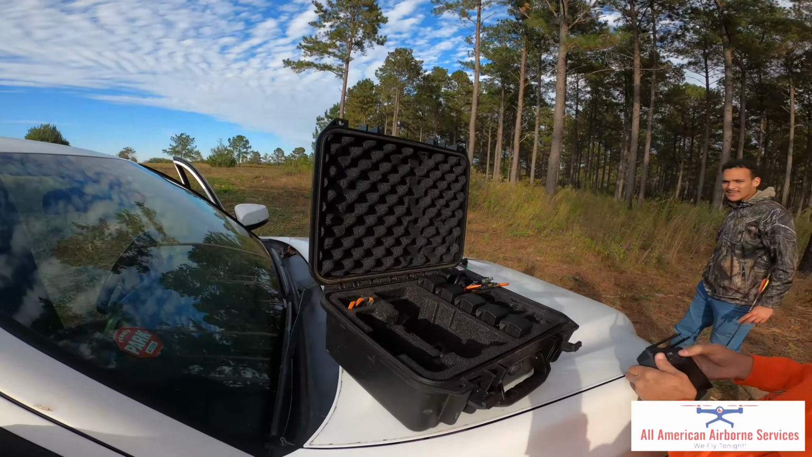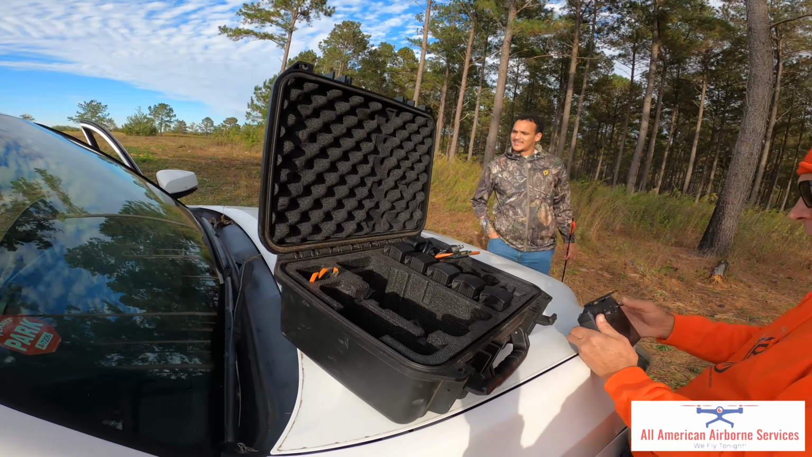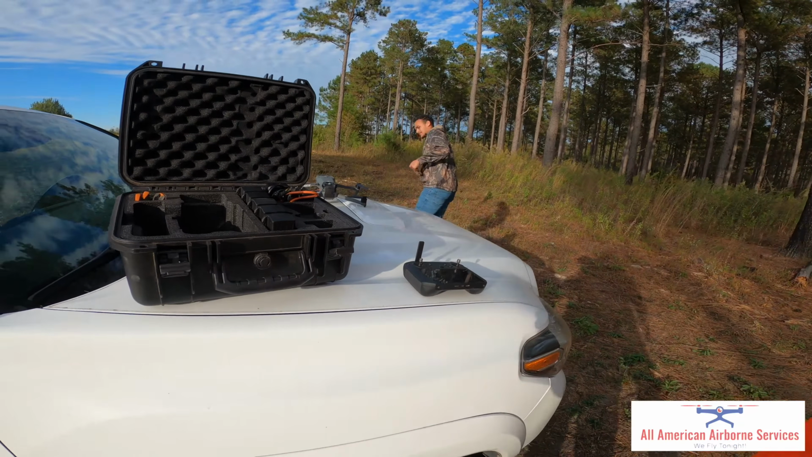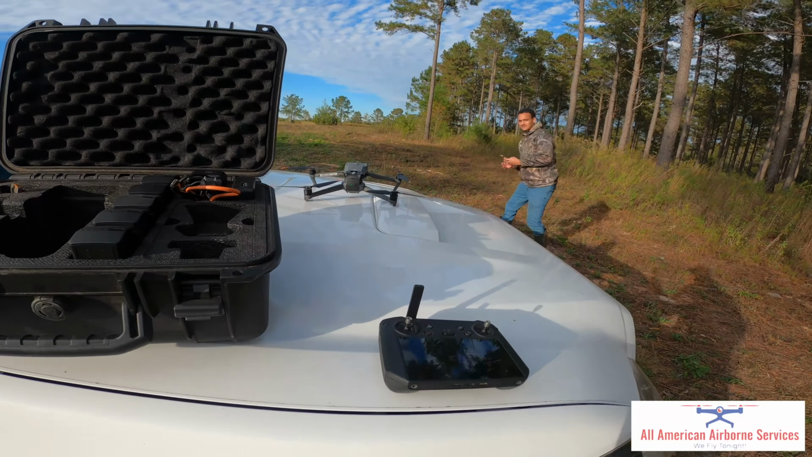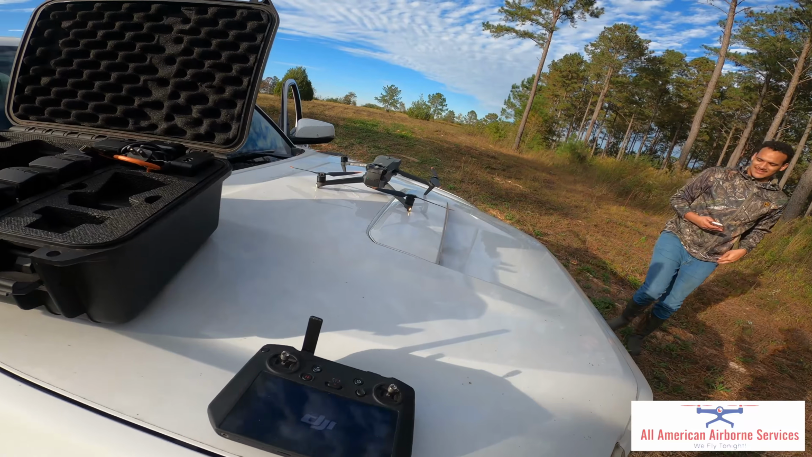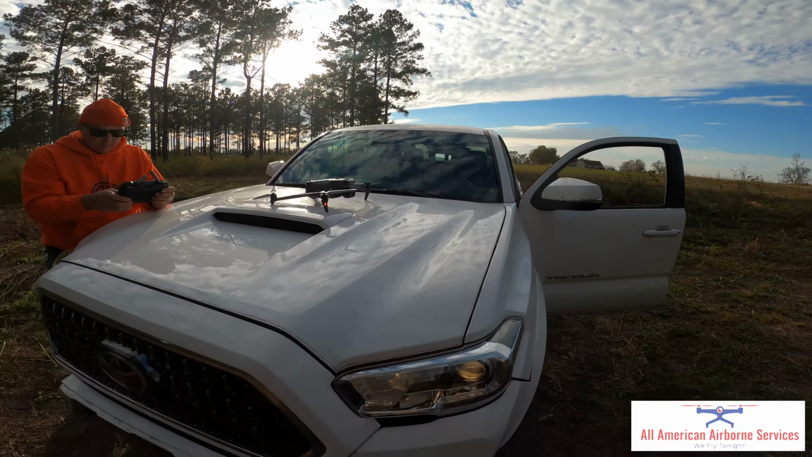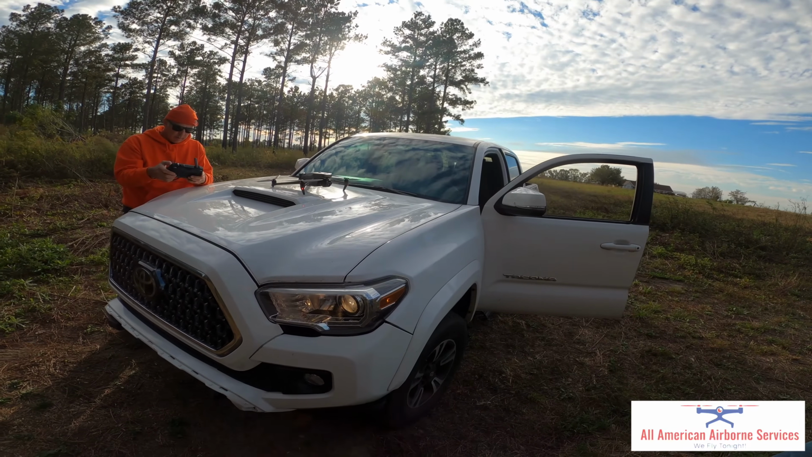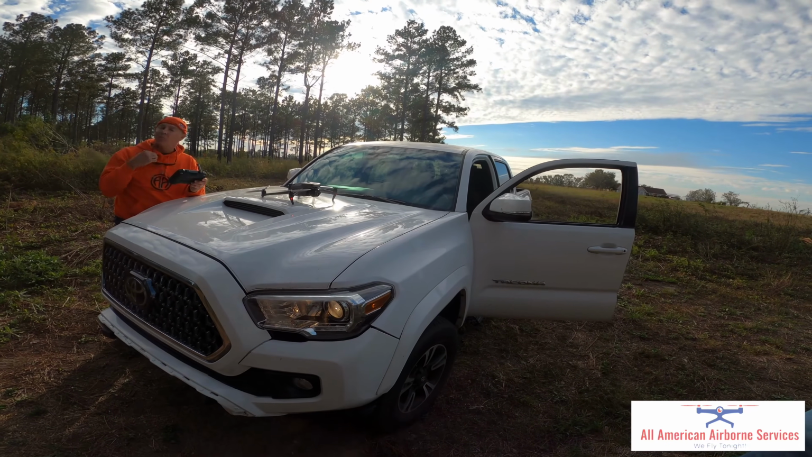Well, there's the case with all the batteries and the controller and the drone with the flashing lights. The drone has two cameras. It has a thermal camera, and it has a zoom daylight camera.